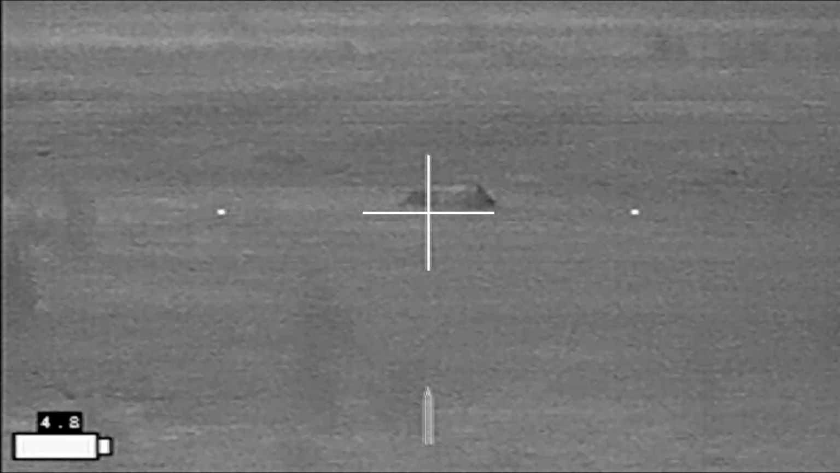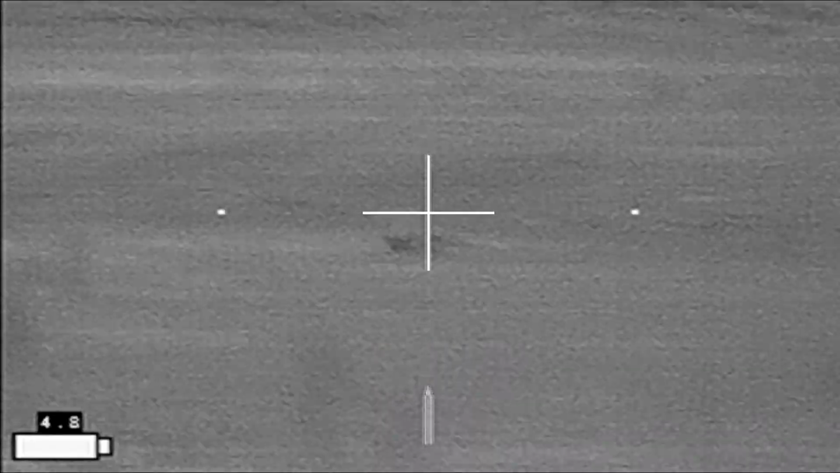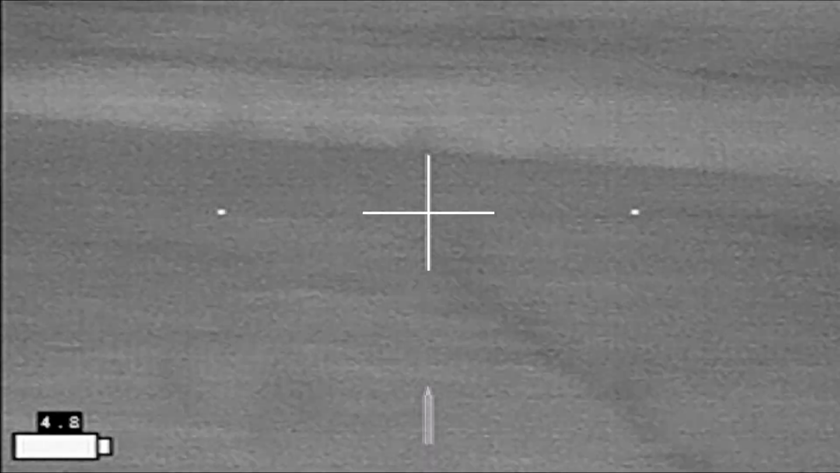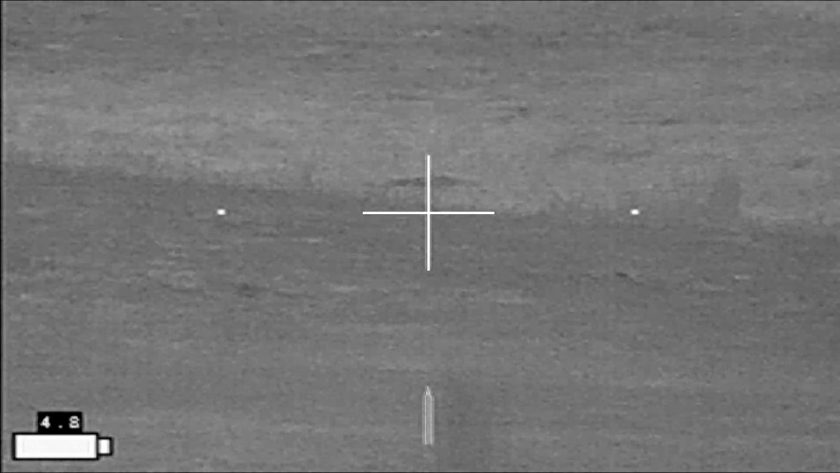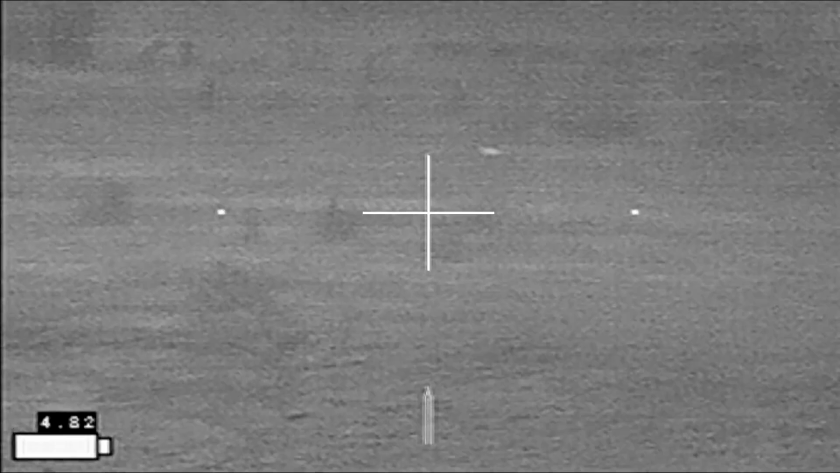And go back, and the boar apparently is still alive. It's moving its head. And that finishes off the boar. I've got 2 hogs down, but I'm not happy about it. Well, darn.